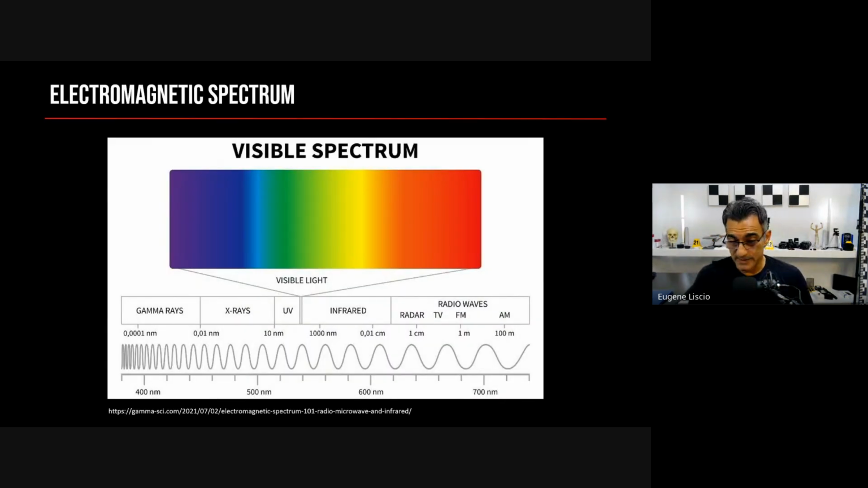Now, as humans, we actually see in a very, very narrow bandwidth of the electromagnetic spectrum. You can see here in this table, I've got gamma rays, X-rays, UV, infrared. Humans see somewhere between UV and infrared, somewhere between the 400s and the 700 range, that sort of thing. It's a very, very small range.